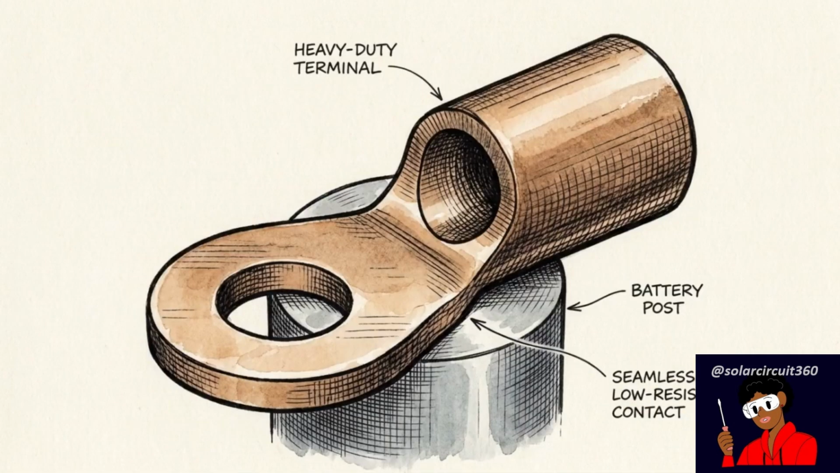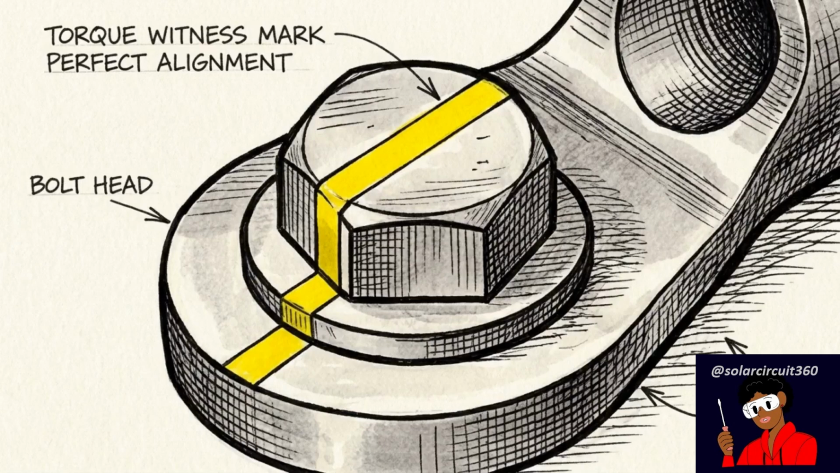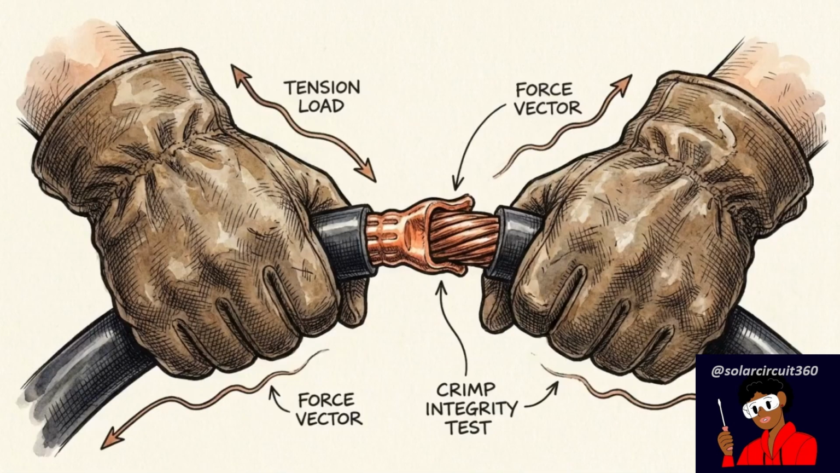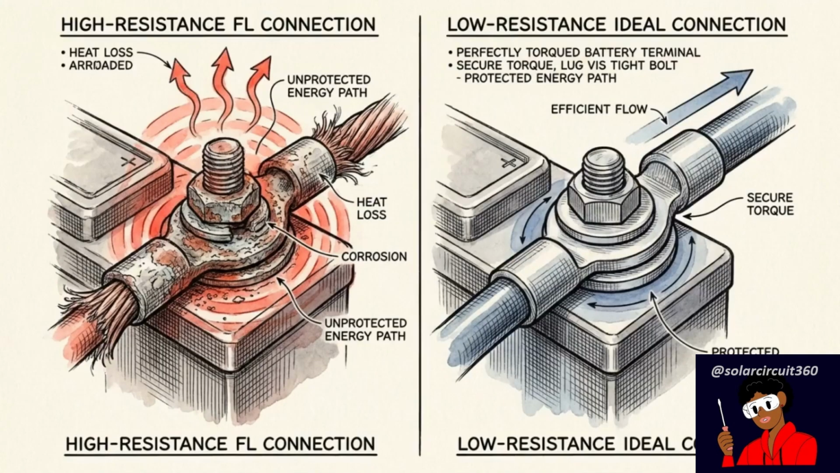Every terminal must be verified, with precise torque marks, and every crimp physically inspected for structural integrity. Correct design uses cable gauges calculated for sustained loads, placing fuses immediately adjacent to the power source to minimize unprotected paths.